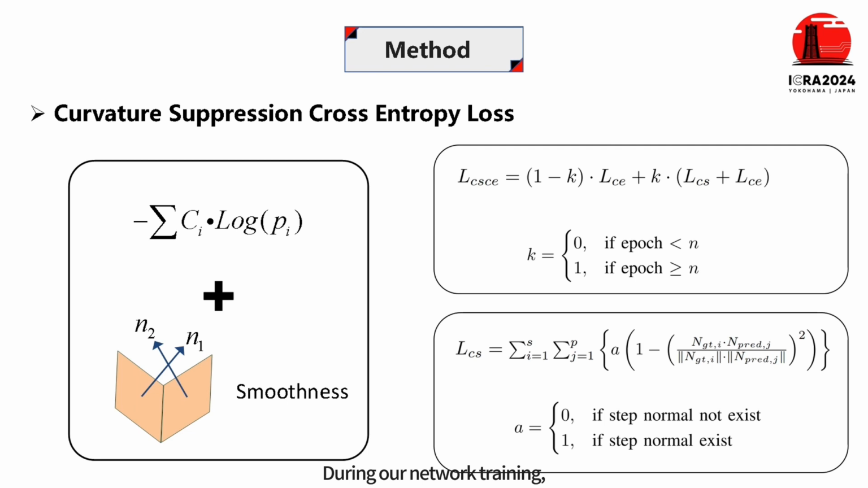During our network training, we observed a tendency for the network to favor one class over the other when faced with two classification boundary points. To address this, we introduced a curvature-suppressed cross-entropy loss function to penalize misclassified points. This penalty not only accounts for misclassification based on labels but also incorporates penalties based on the normal vectors.